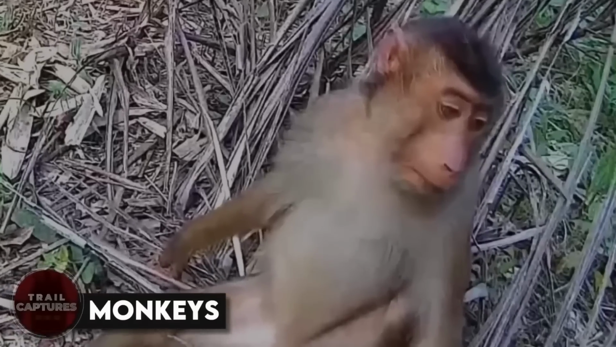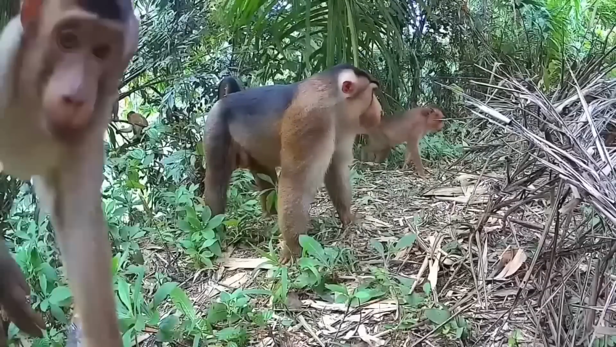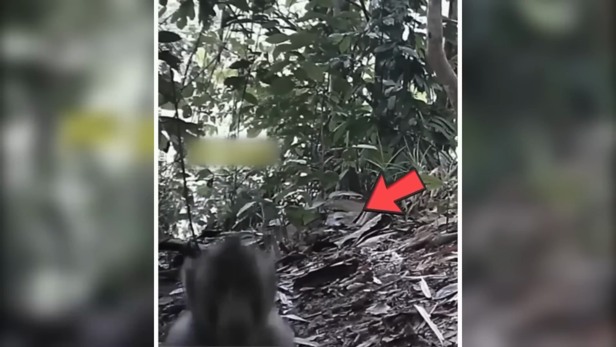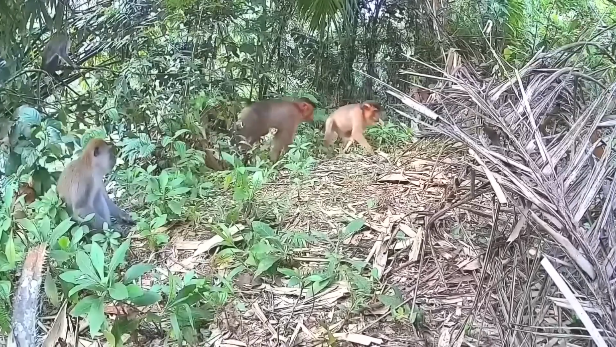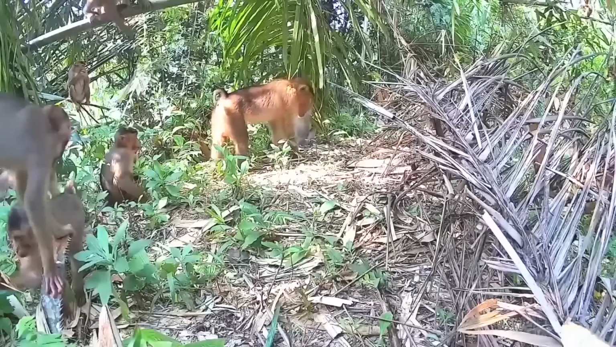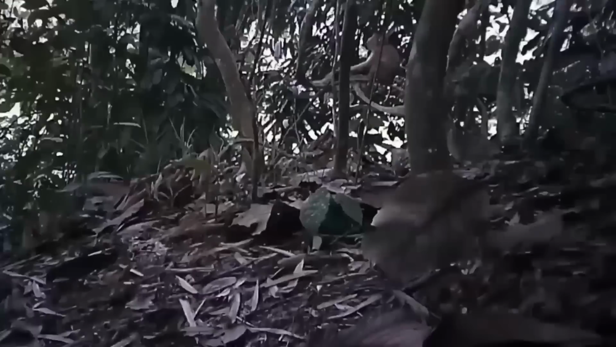Monkeys. At the beginning of the video, you see a group of them wandering up to a trail camera, and they're clearly very curious. One brave monkey even gets right up in front of the camera to get a closer look. After a little while, they start to play with each other, climbing and jumping around, but then suddenly they all scatter out of view. It turns out they weren't just playing, they were trying to steal the camera. We can see someone's trying to move the camera. These monkeys are definitely up to no good.